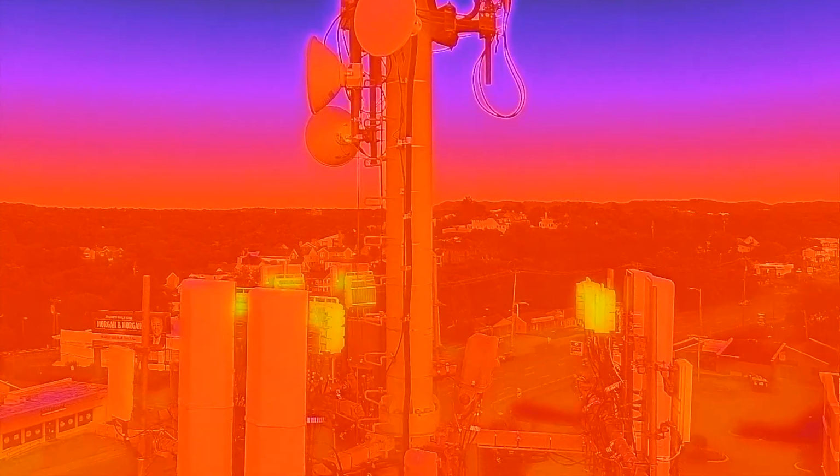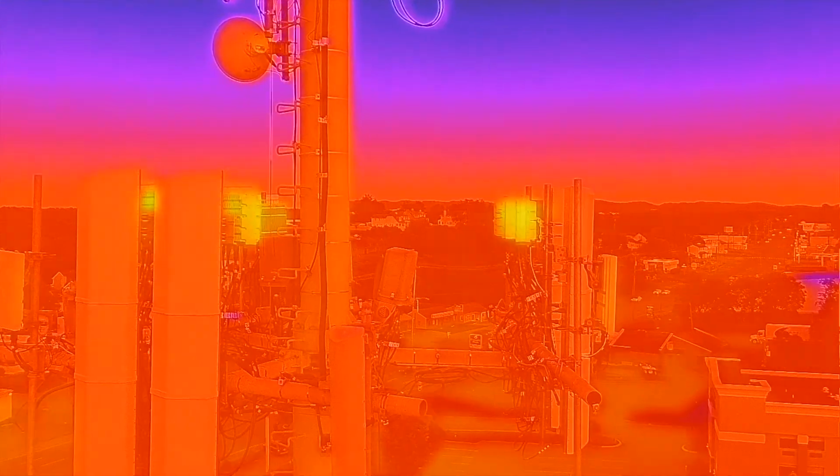Ambient's 85 degrees. Right there, 115 degrees, right in the center of that box. Hope that's the right operating temperature. Switch back to visible and see if we can catch a nice orbit on this.